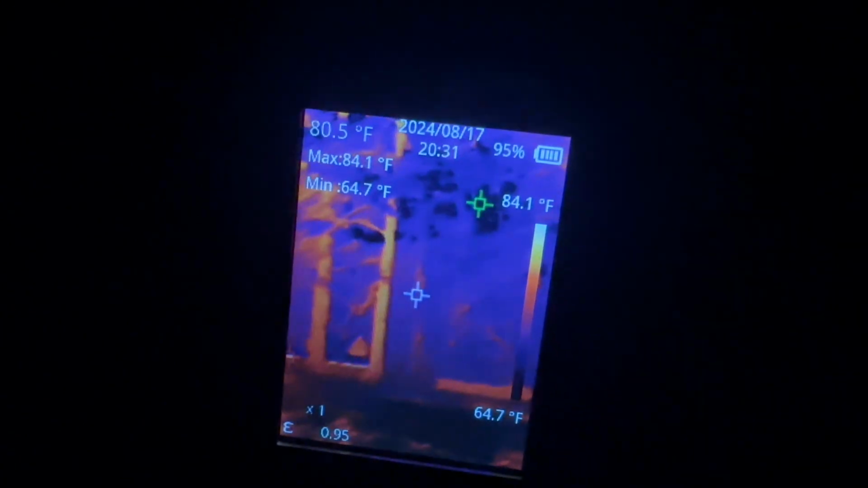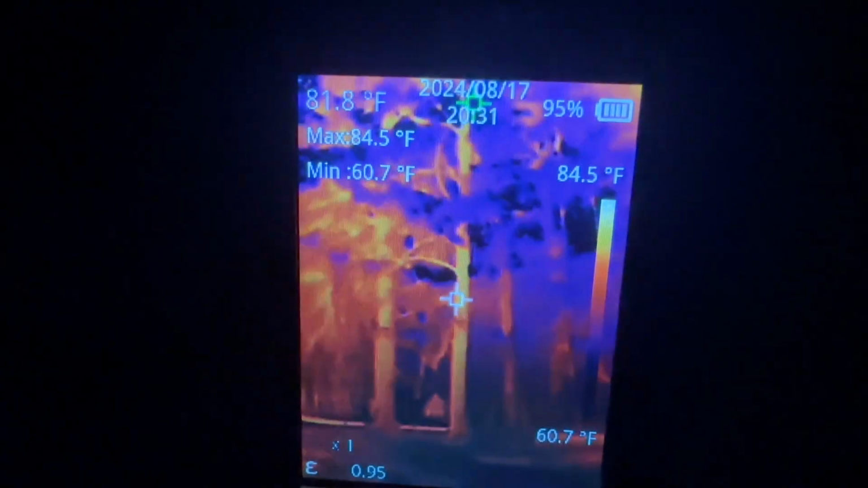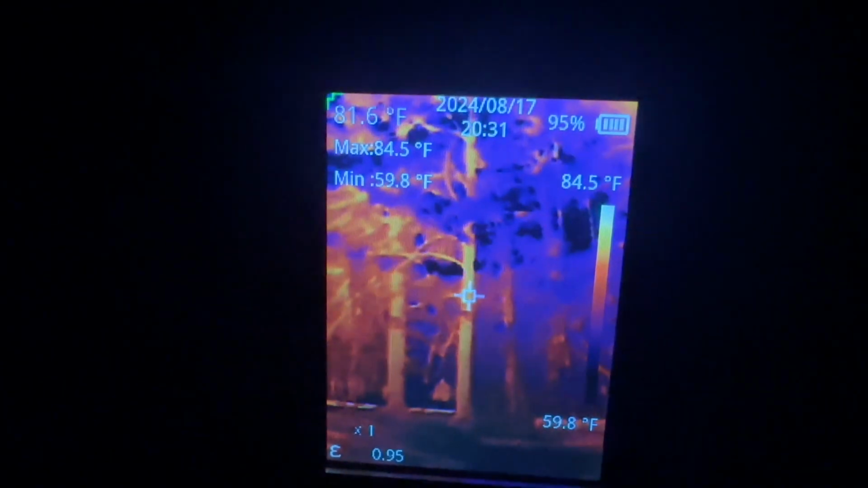Now if you look in the background, you'll see the orange that's upright, right where I've got the pointer. Those are large pine trees. As I move across, it'll pick up and light up, depending on how much heat's in there, but I'm going to turn it back so it gets surface air right there. If you look, those verticals running up and down that are orange are large pine trees.